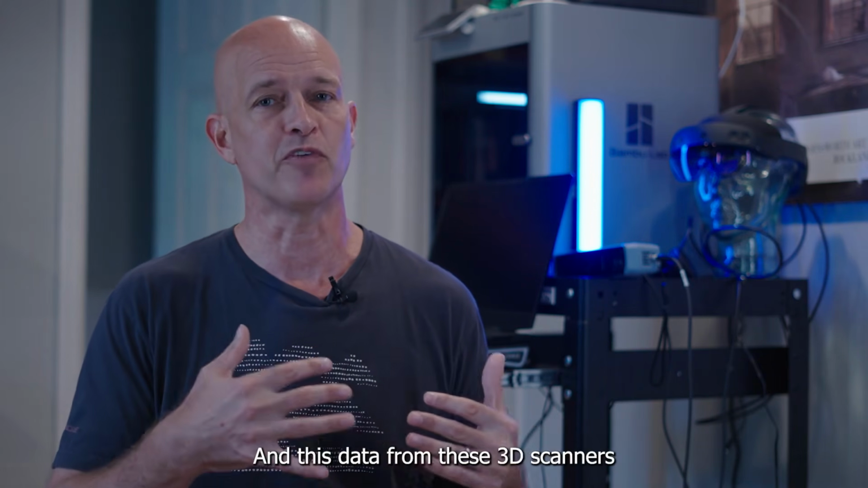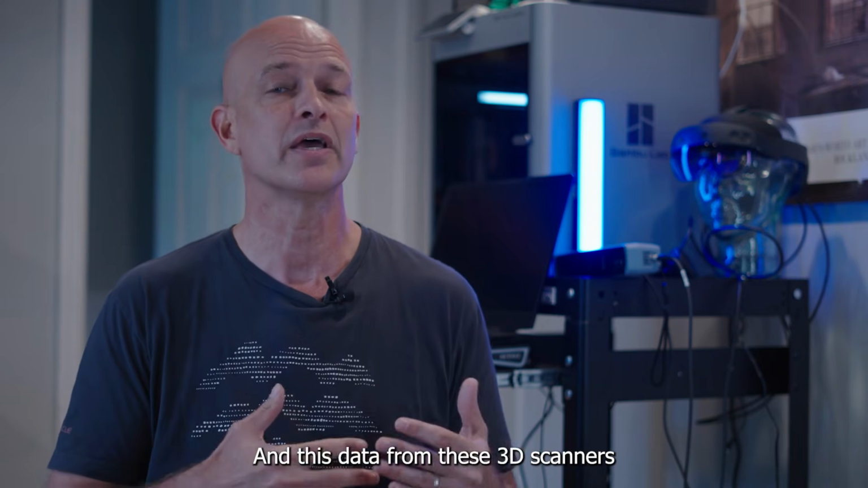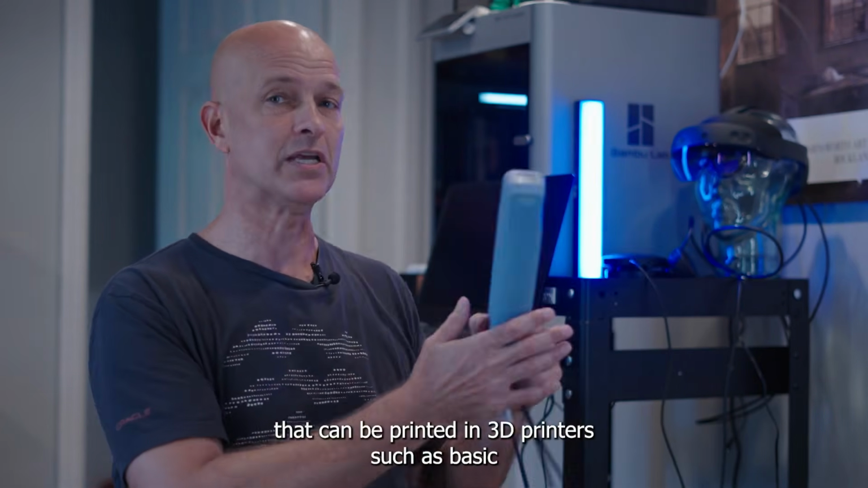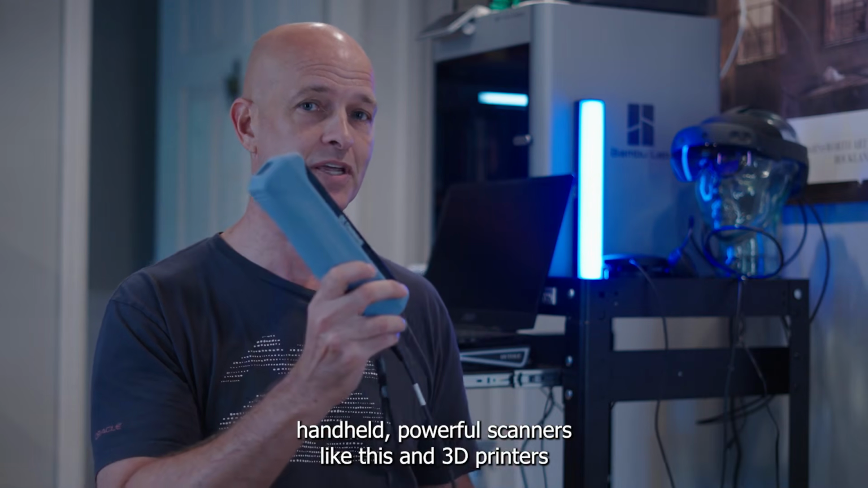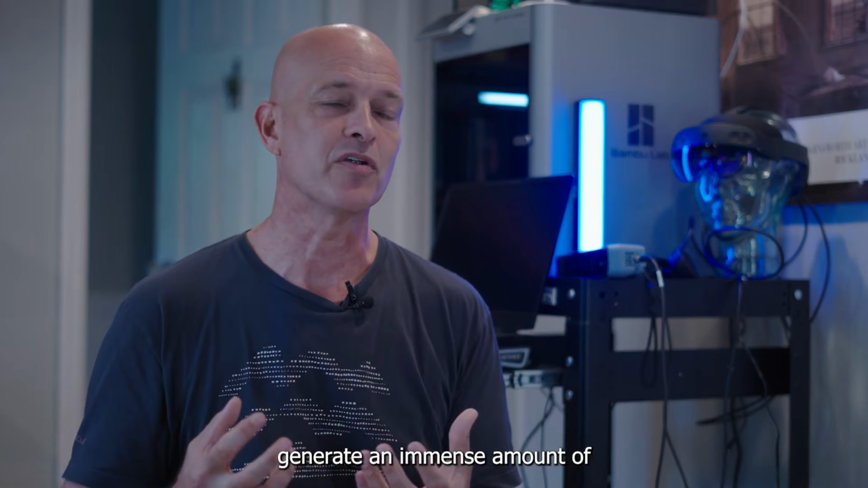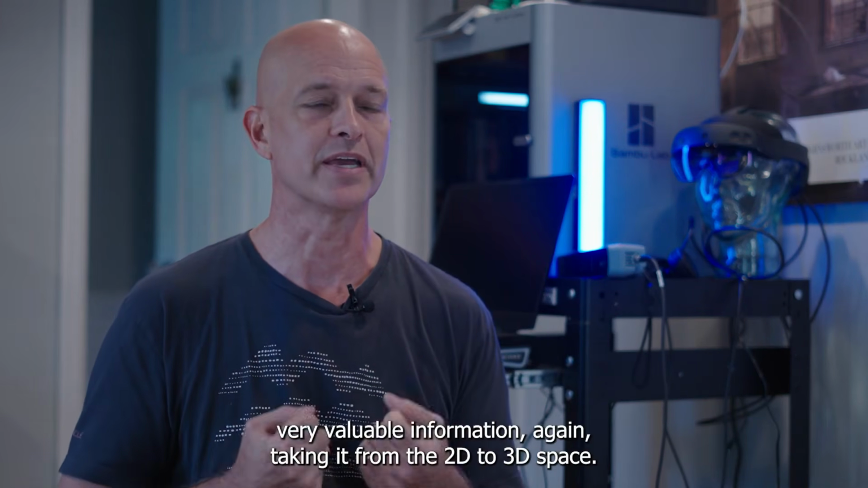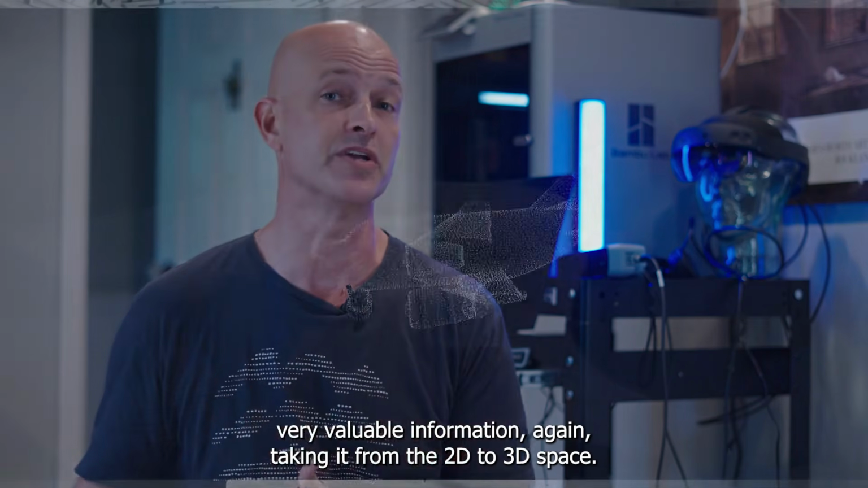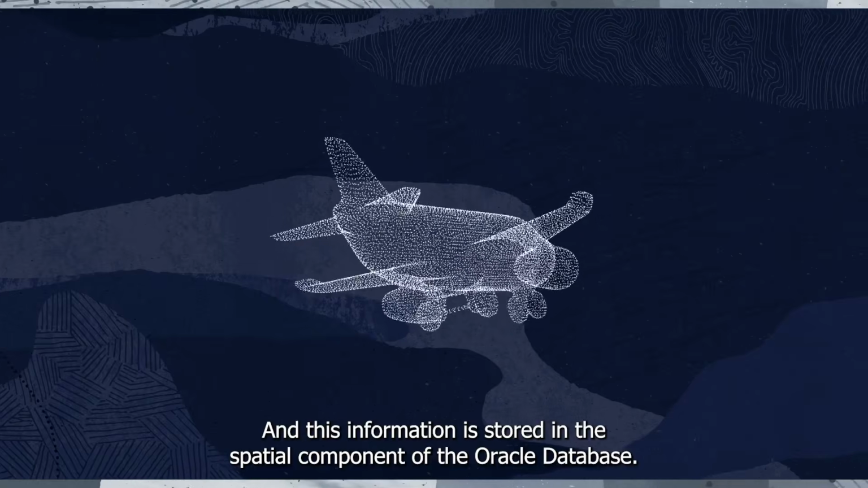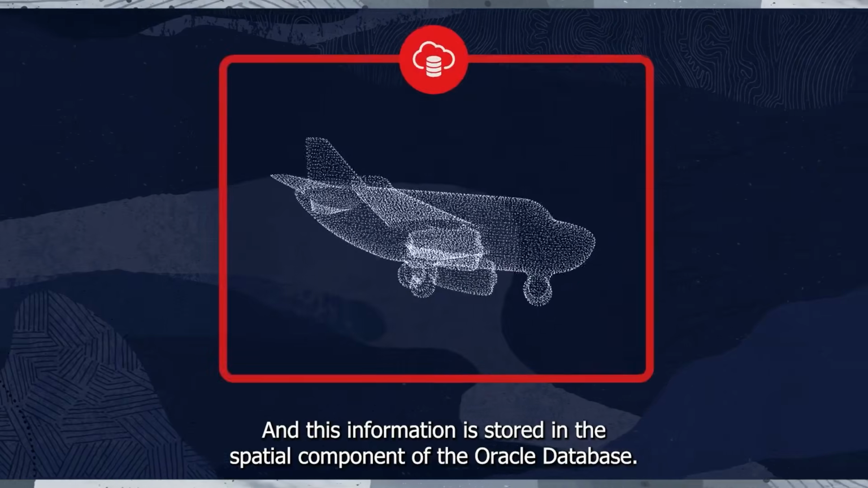And this data from these 3D scanners that can be printed in 3D printers, such as basic handheld powerful scanners like this, and 3D printers generate an immense amount of very valuable information, again, taking it from the 2D to 3D space. And this information is stored in the spatial component of the Oracle database.